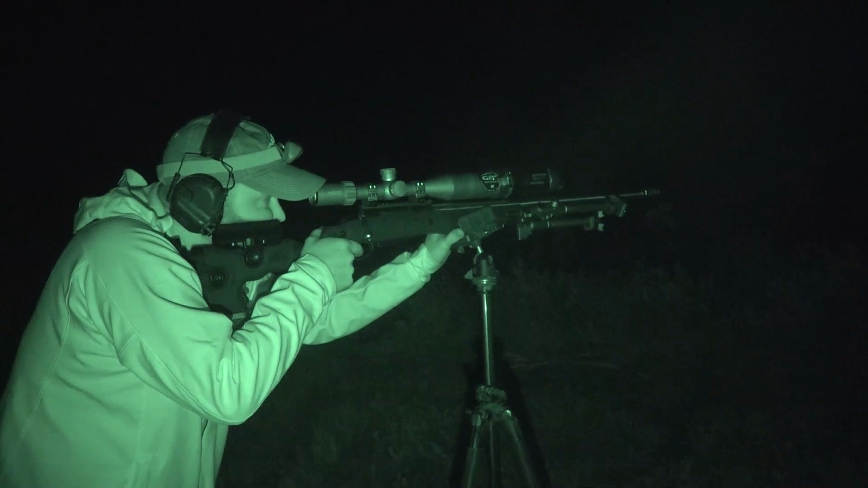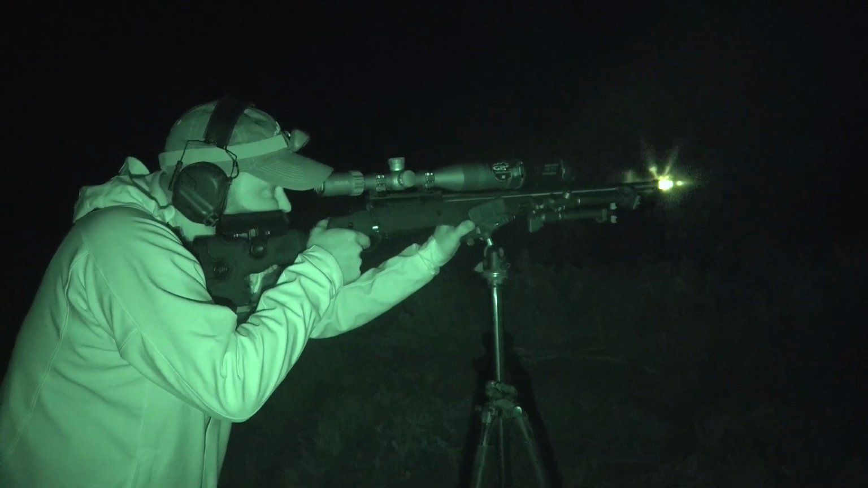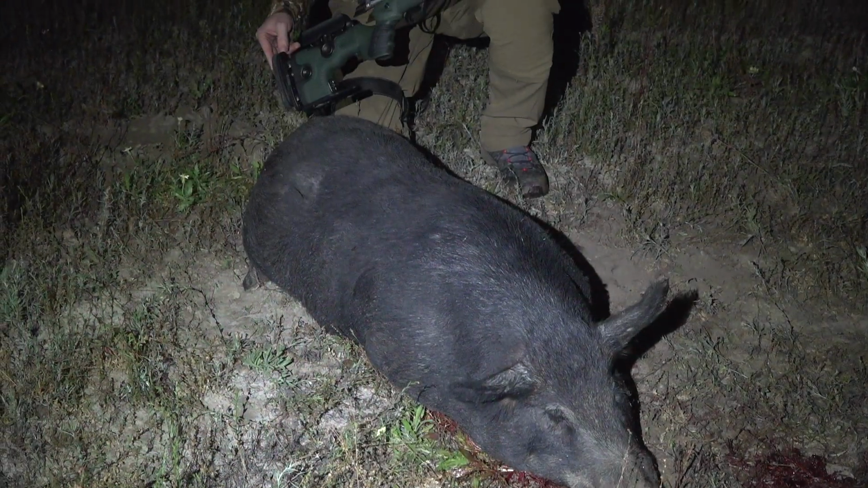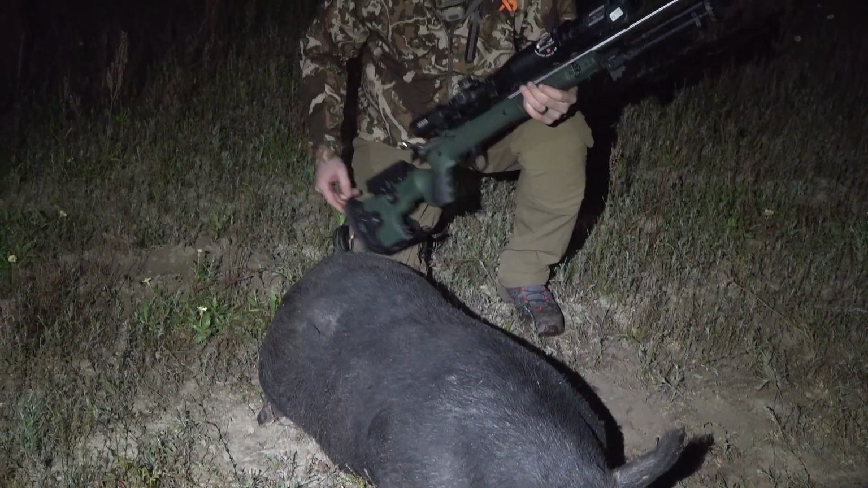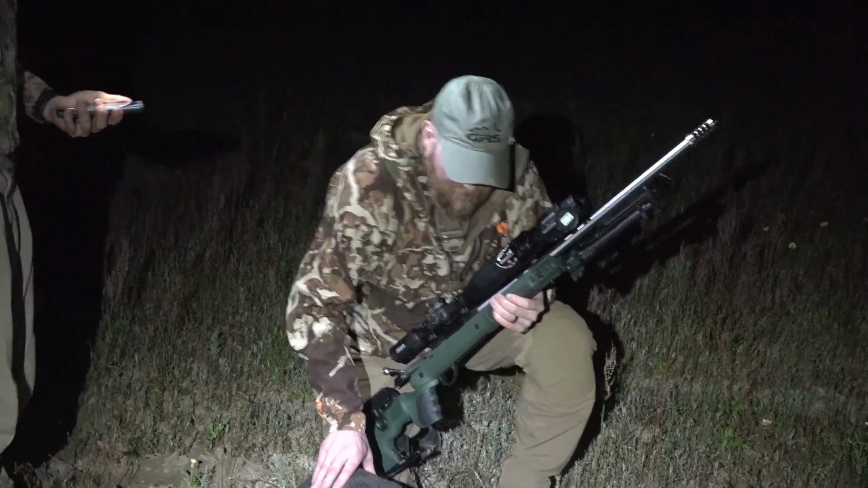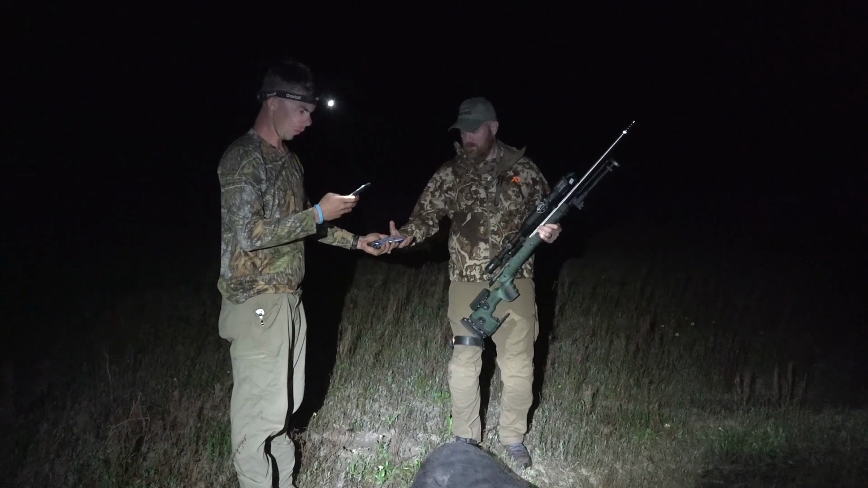Referencing back to what we did in March, I shot 2 hogs then at 330 and 360. And with the 6.5 Creedmoor, they dropped like a sack of potatoes. That was not a problem. But with this one, the 6.5 PRC at 622.8 yards, it's a pass-through. That's a lot of power.